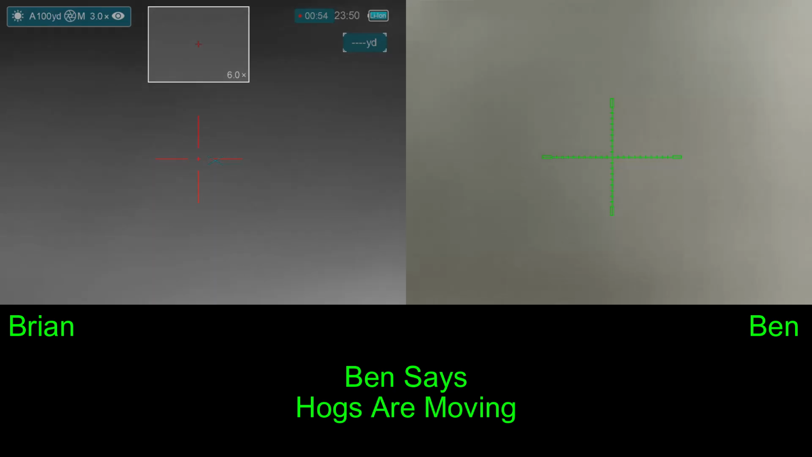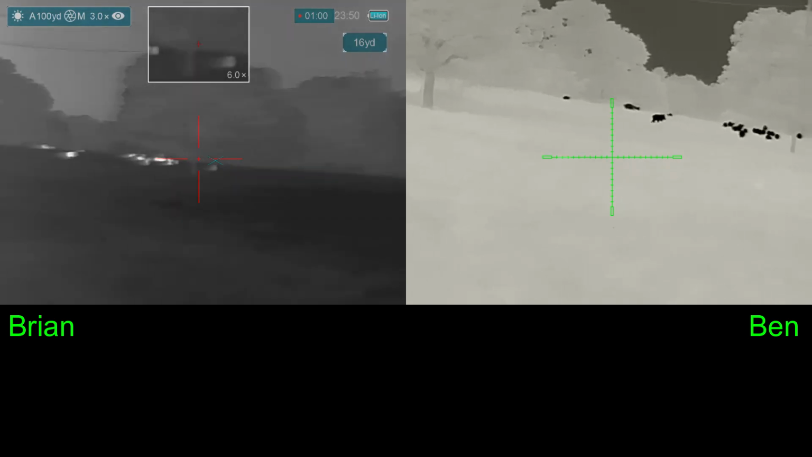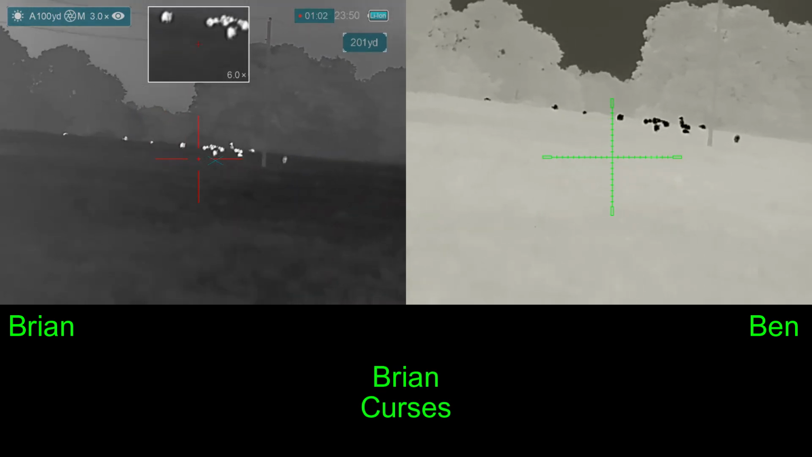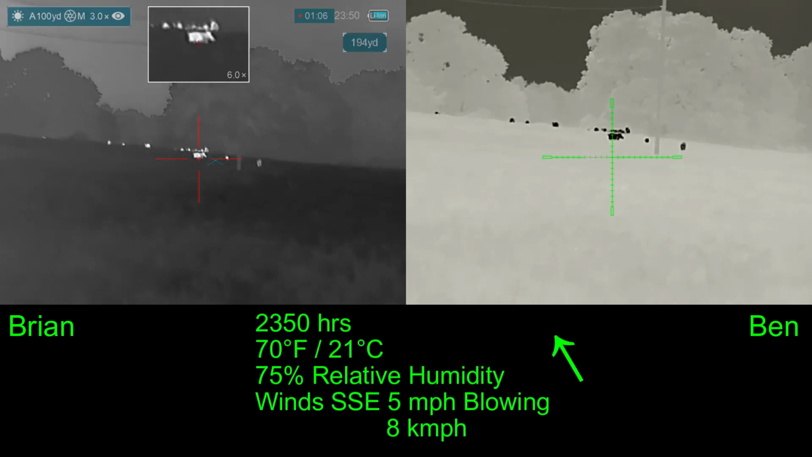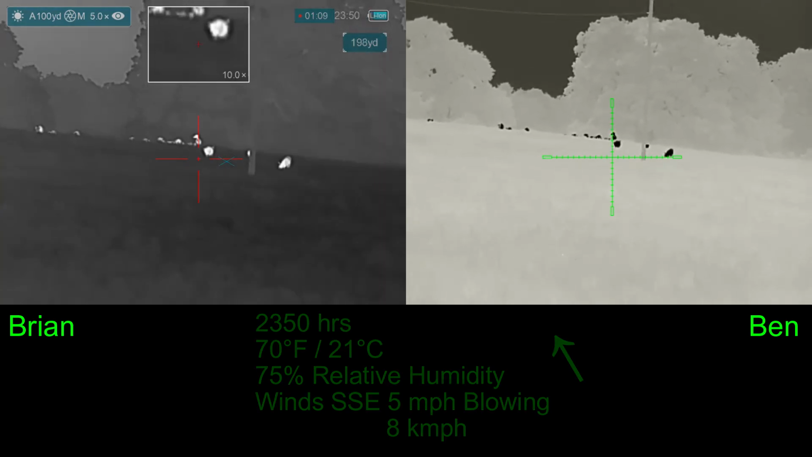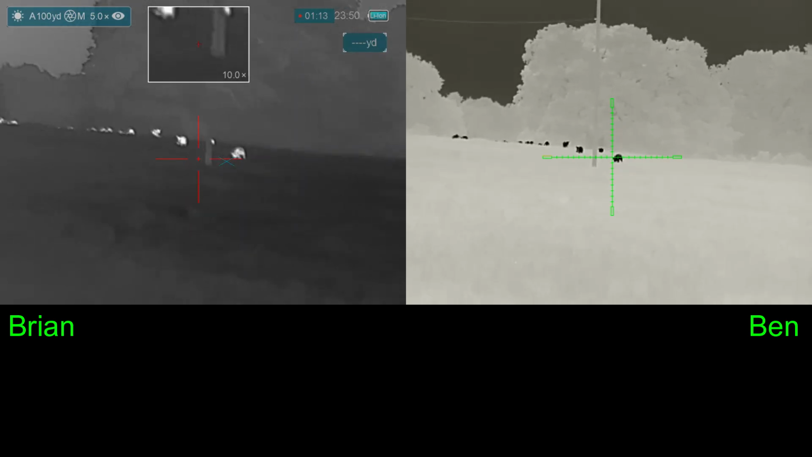Then Ben tells me that he thinks the hogs are moving away. We stop, and sure enough, there they go. I'm not happy. They're gone. Ben says he can take the trailing hog, so I need to pick something else. I know which hog he's going to take. It's the one on the right.